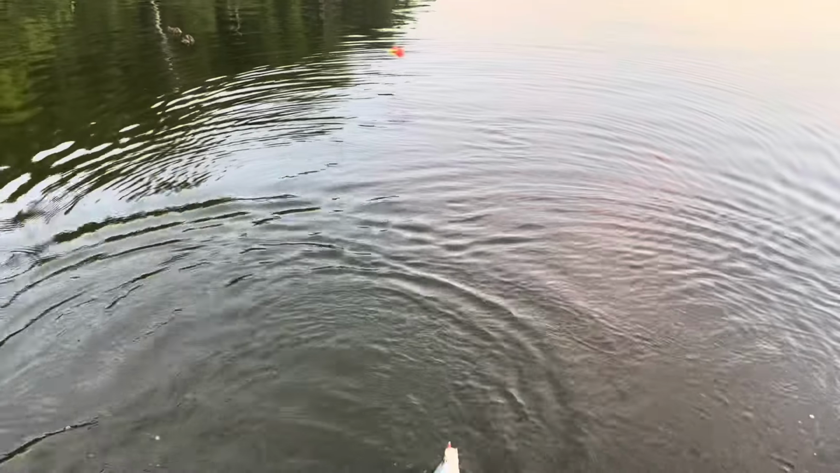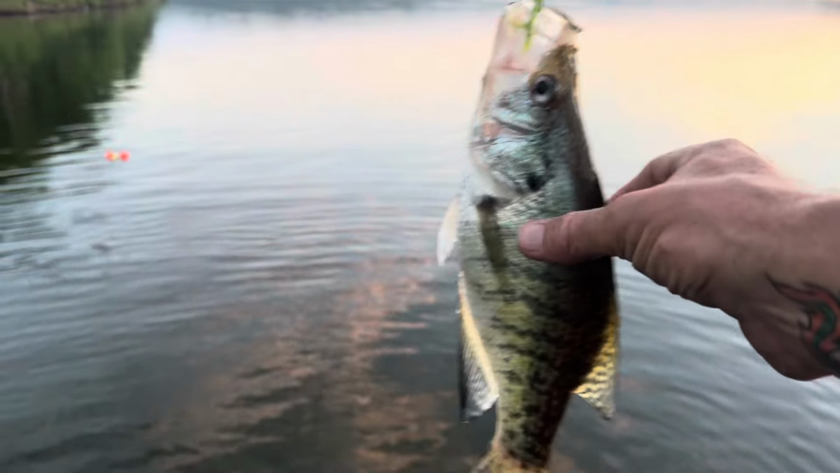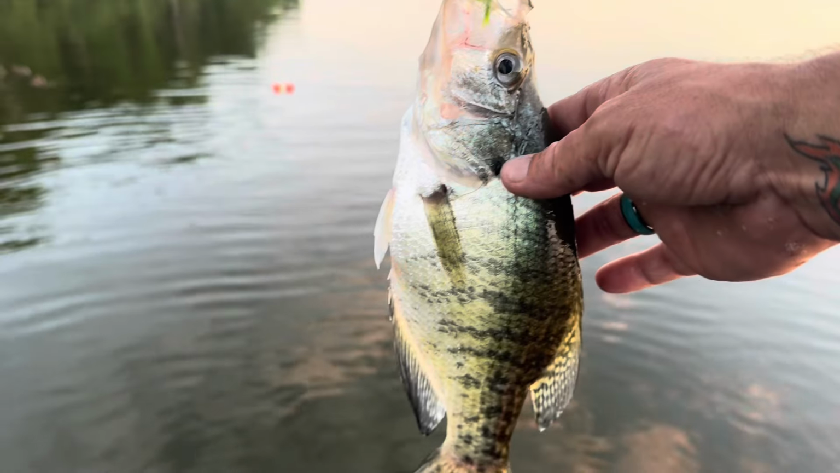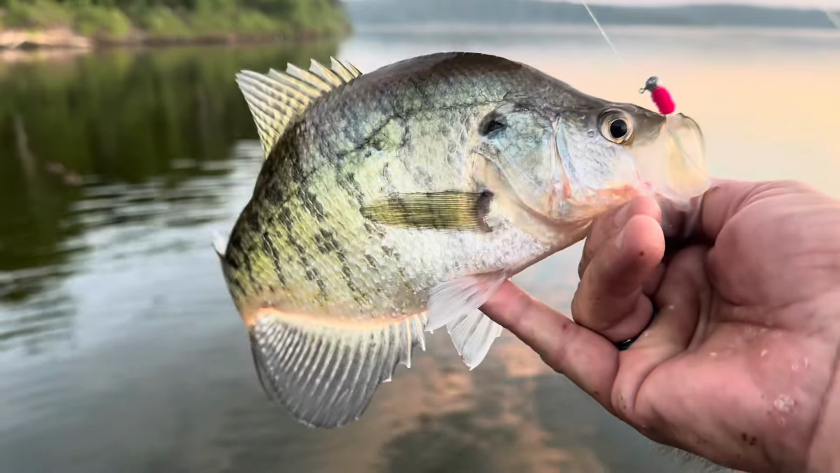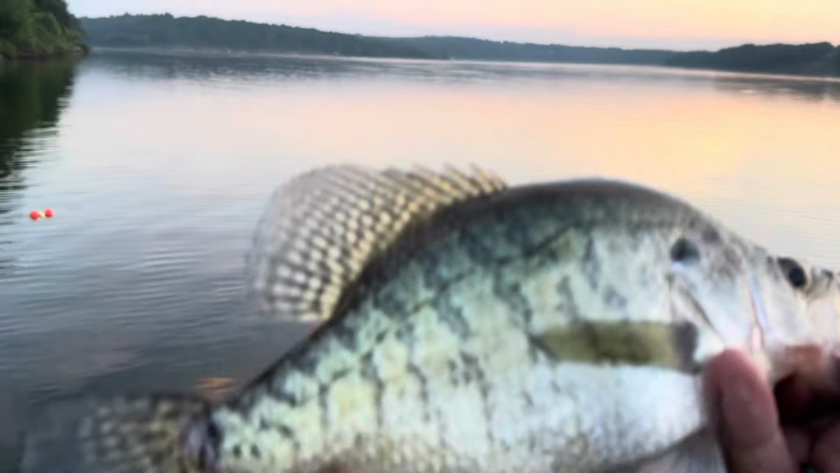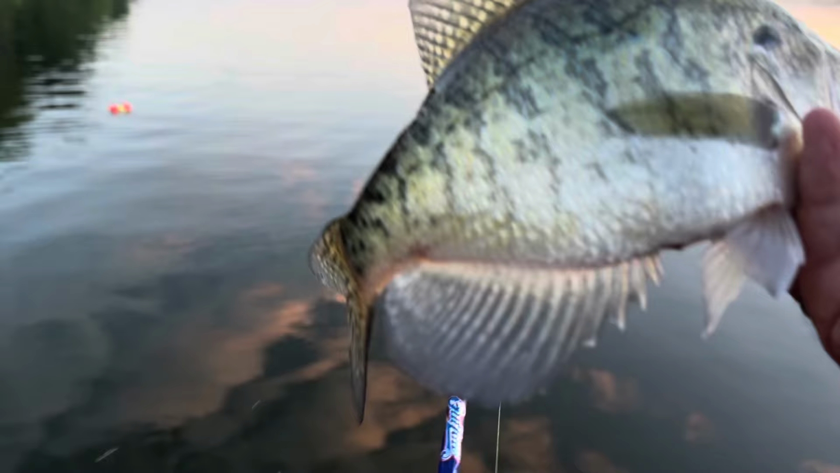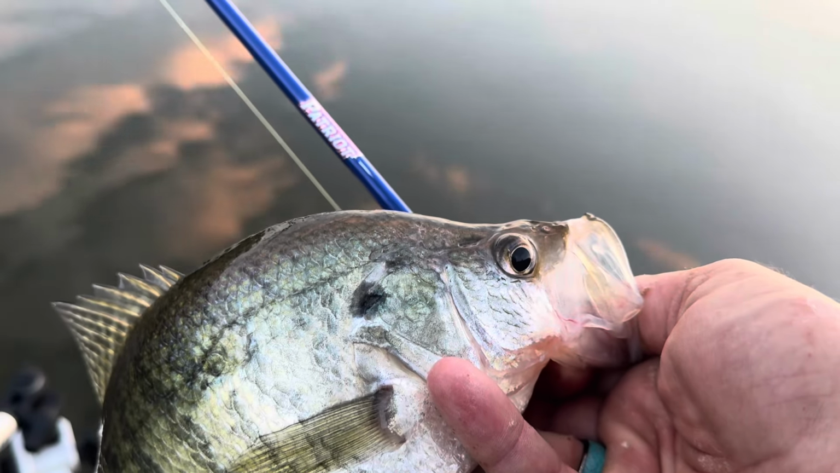Ooh, baby. That's a good crappie. Big old white crappie. Look at that, for a white crappie, it's got the biggest shoulders of any white crappie I'm pretty sure I've caught in a long time. Check that out. Beautiful Pomme De Terre crappie. Dang nice fish right there on the Patriot rod.